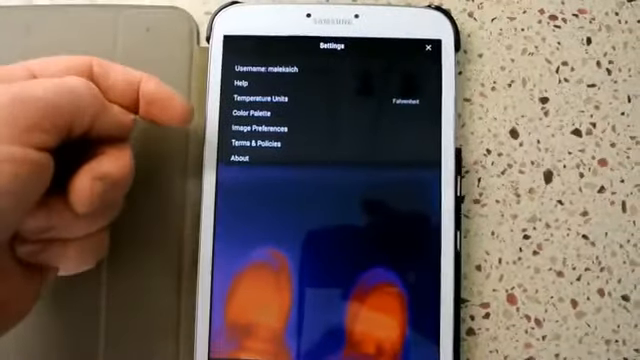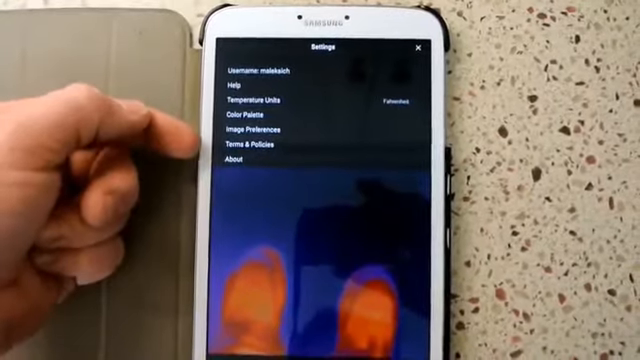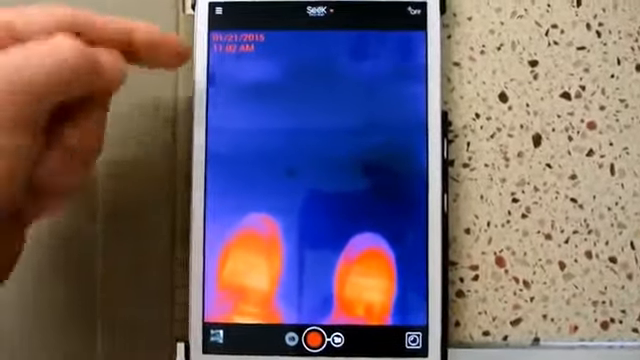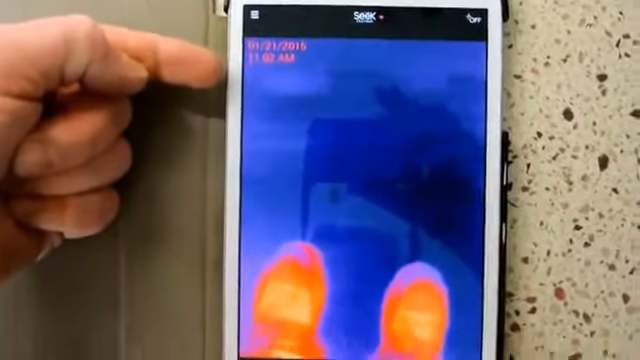Other than that, you have your terms and policies. That's all that's in your settings menu. Okay, going back out now, you can see we have the date and time up at the top.